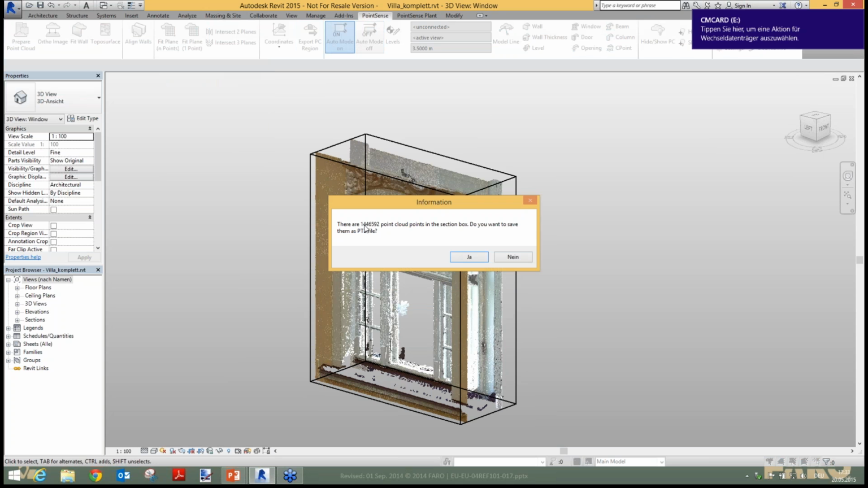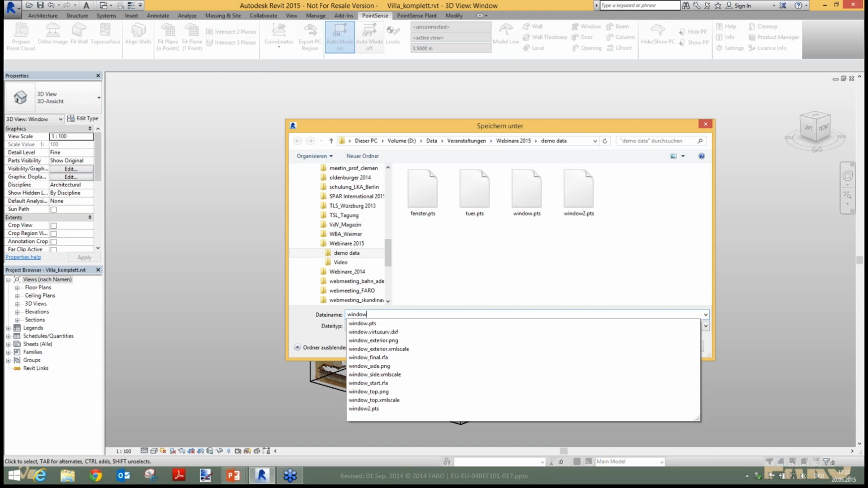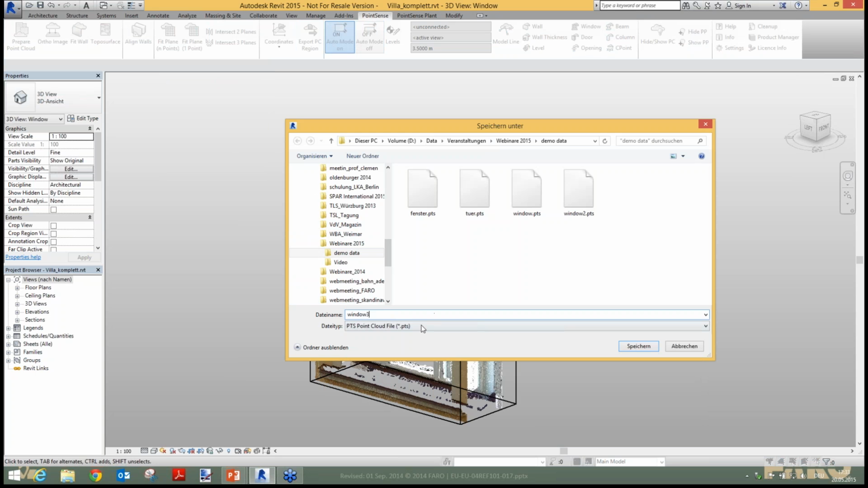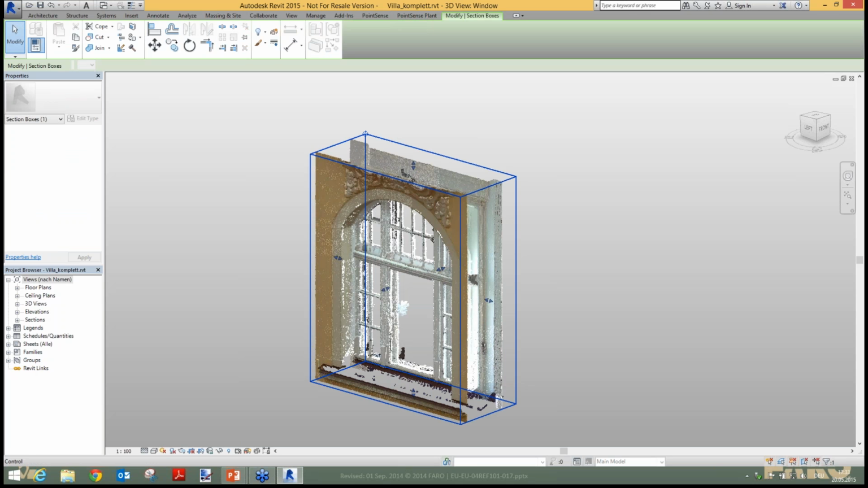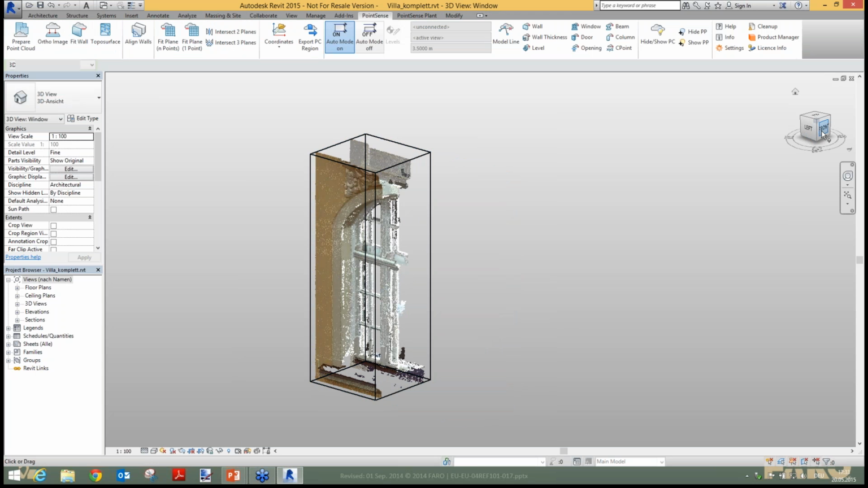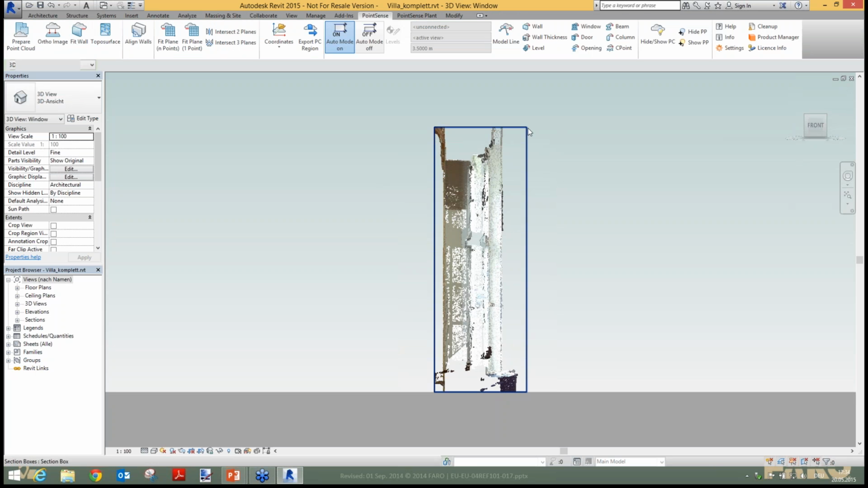So we find 1.4 million points here in the section box, and we will save this as a PTS file. In a few seconds, I will show you how to import this PTS file into the family editor. But before, I would like to show you the ortho image option. So I adjust this slice through my point cloud a little bit, go to the front view to see a section through this window here, and I start the ortho image.